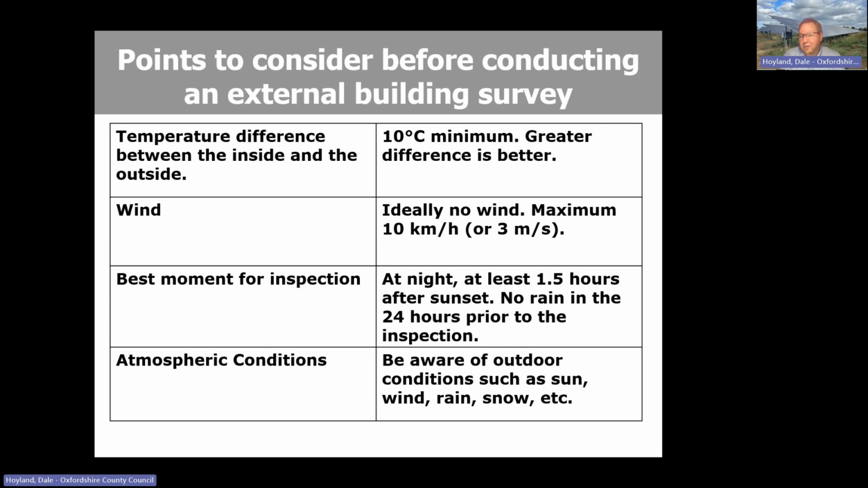So something to be aware of, although you can go thermal imaging when it's windier than 3 meters per second. The best moment for inspection at night, I would suggest, although early morning is possible, at least a couple of hours after sunset. No rain in the last 24 hours. Good luck with that over the winter. If you are thermal imaging with some interesting atmospheric conditions, make a note of it, because that's useful.